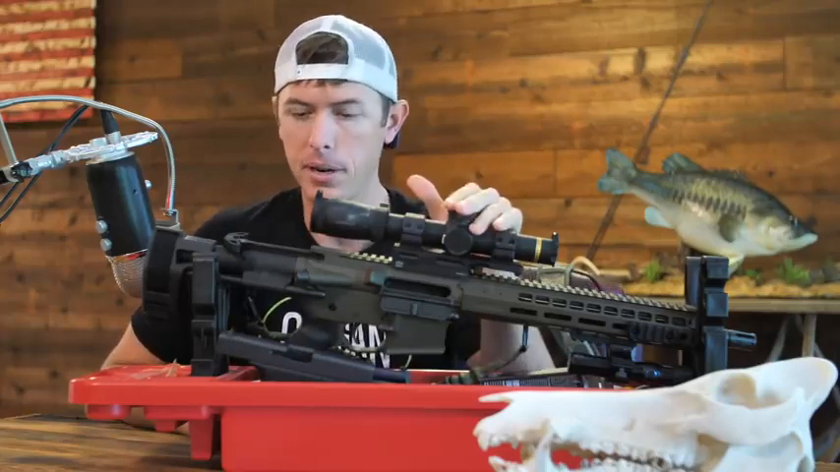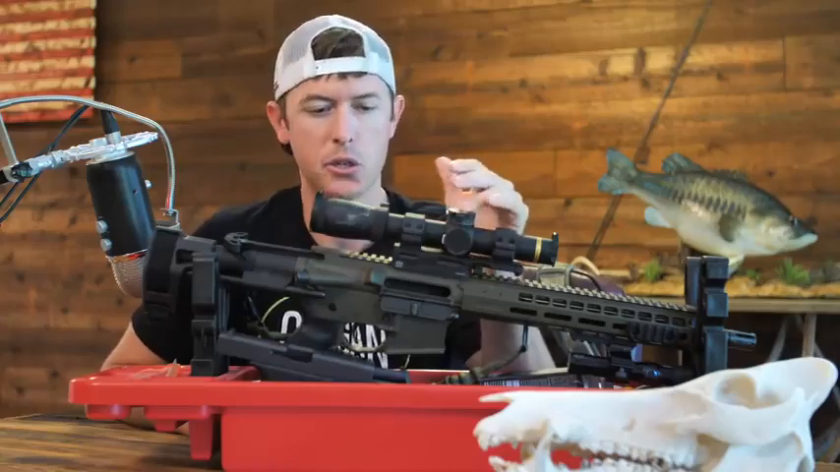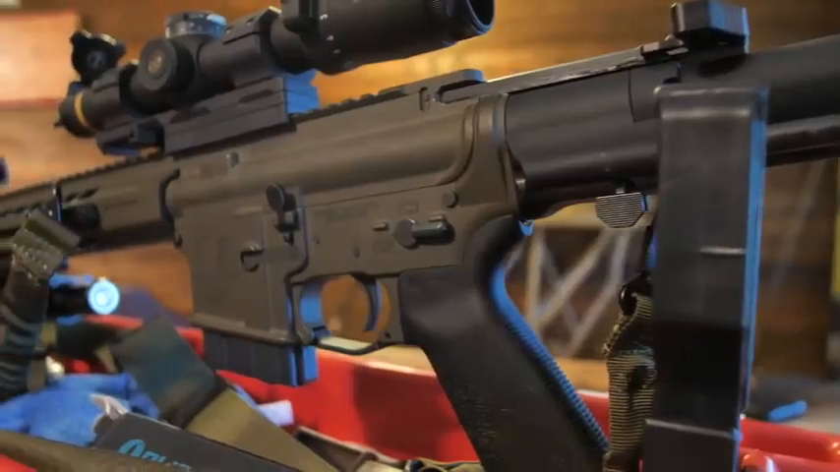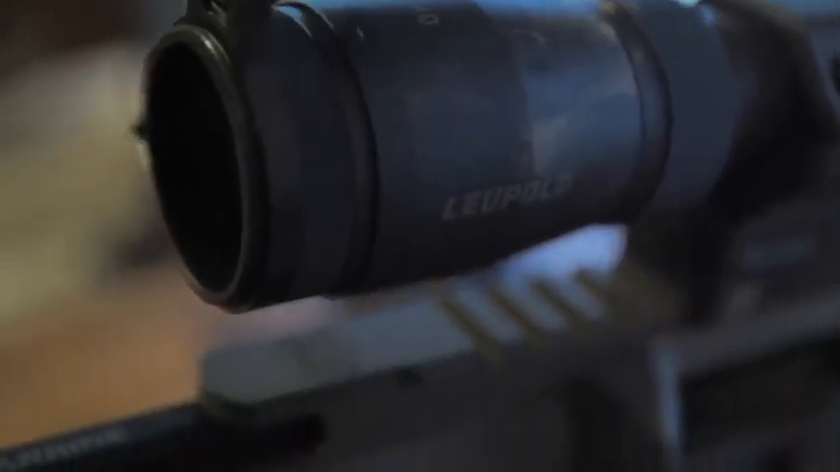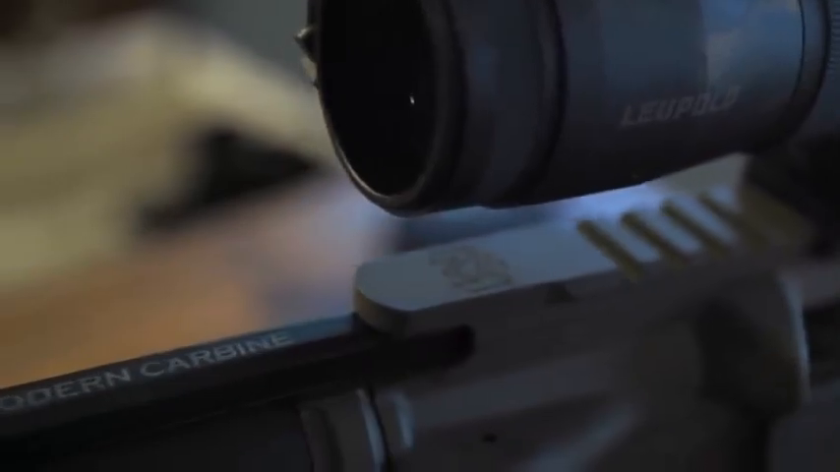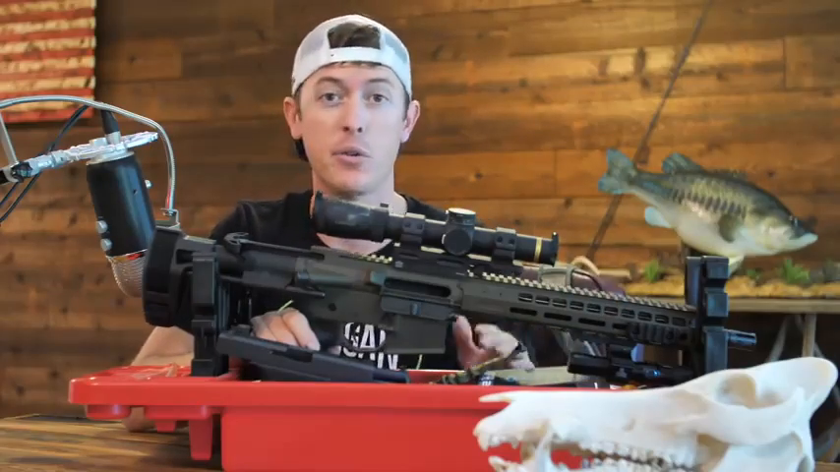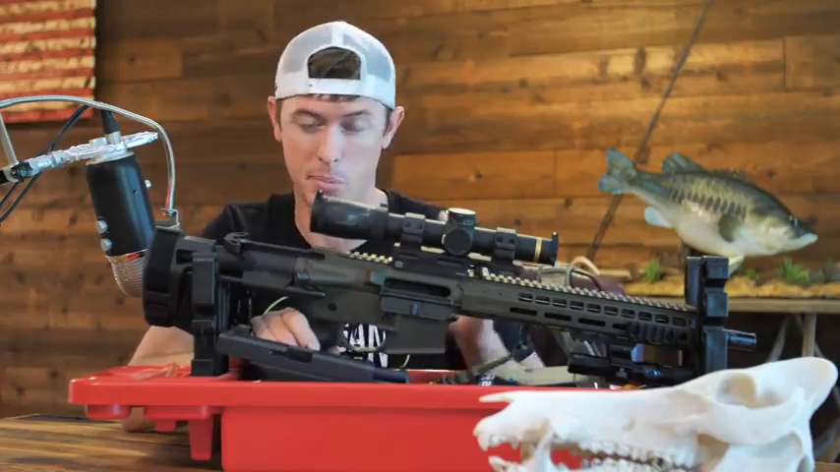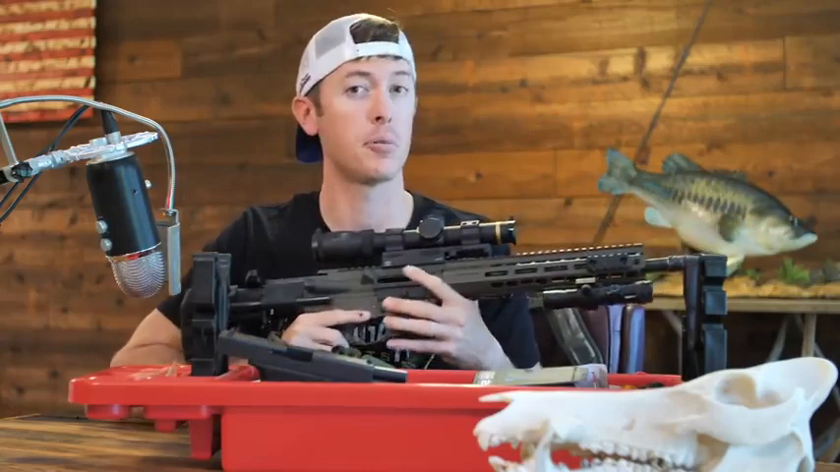Now, I don't have a thermal on here, but I've got a lot of buddies that do. It is a total game changer. This is the solution I have right now for hunting at night, just using my Leupold scope, which is pretty good in low light. This is the VX6HD, but something I've been wanting to do for a nighttime video is put a weapons mount light on here, and I'm in the process of doing one with my bow right now as well, with a specialized bow flashlight.